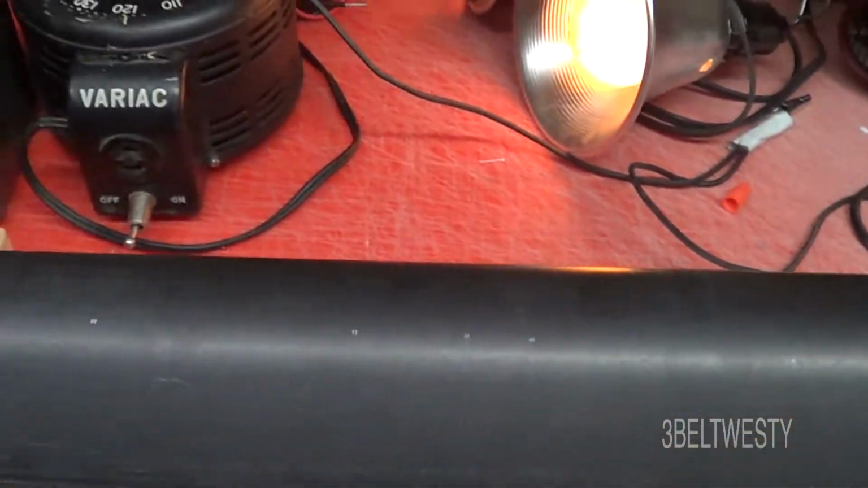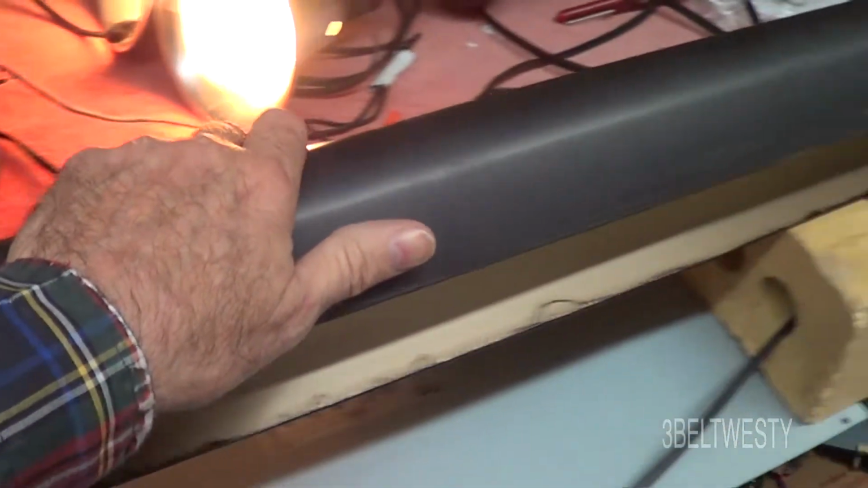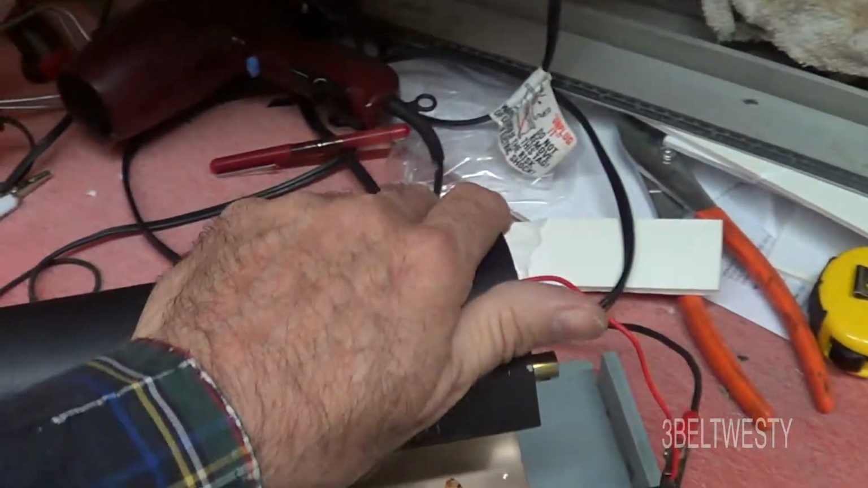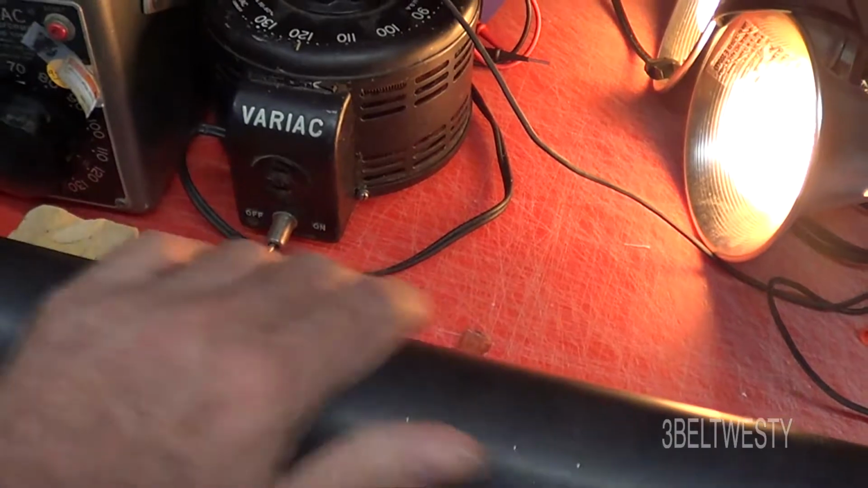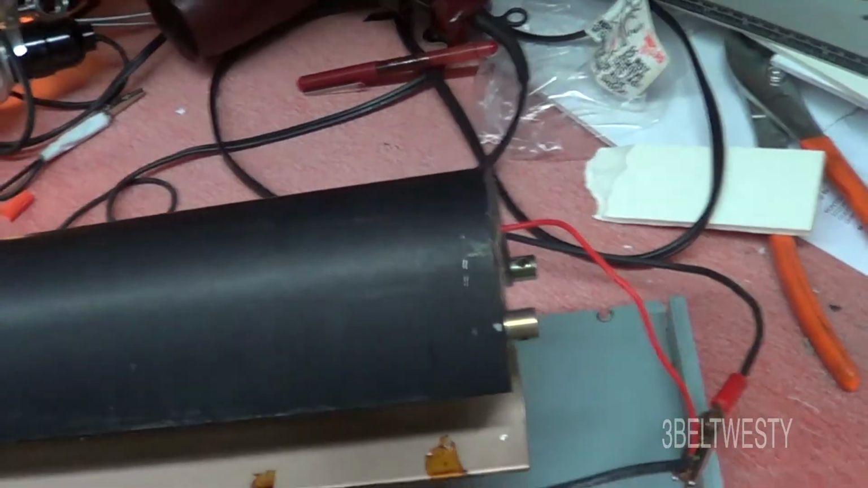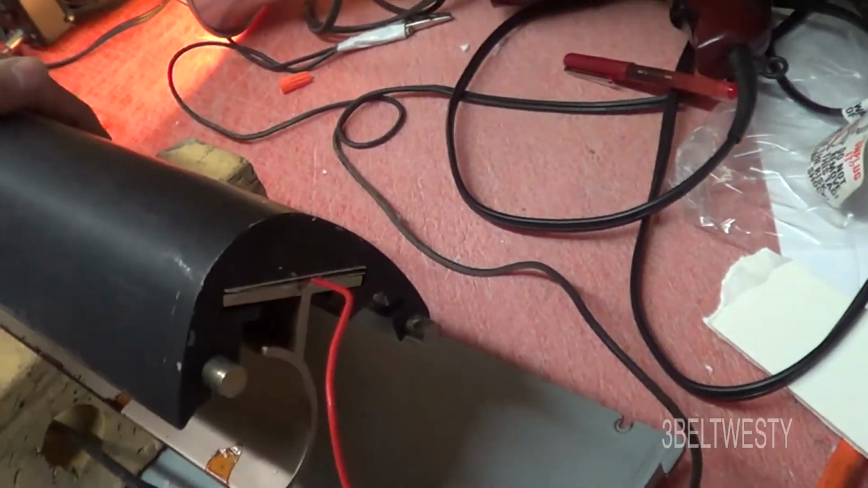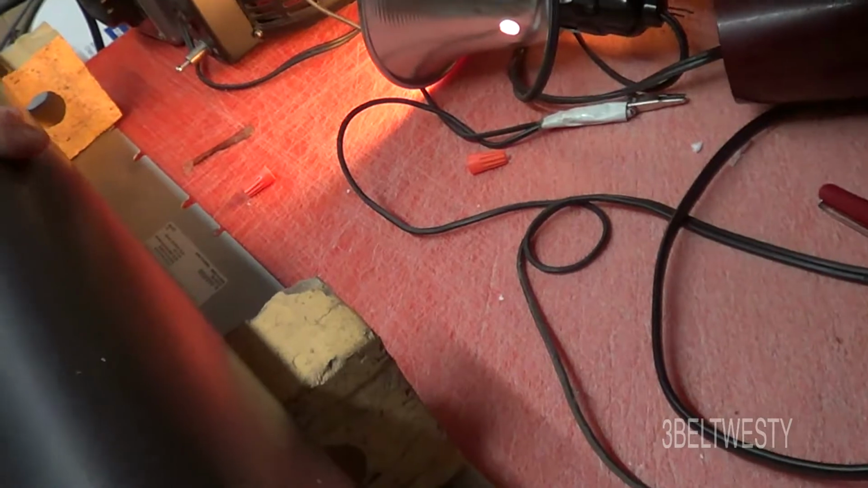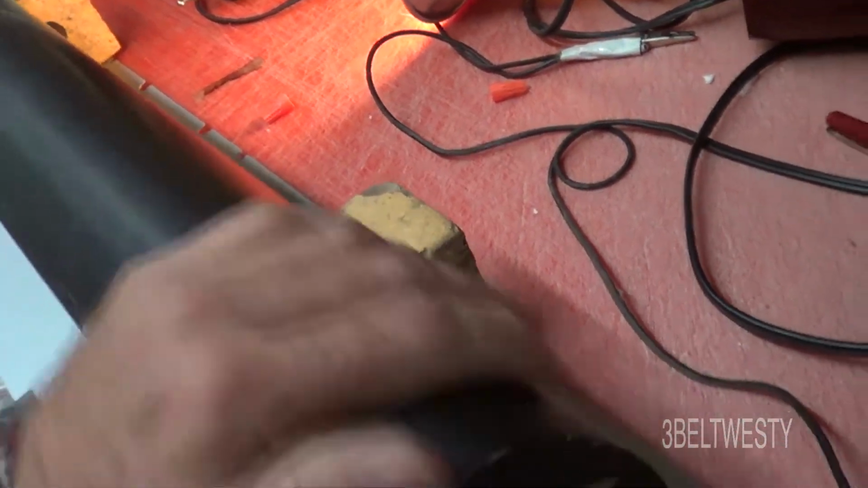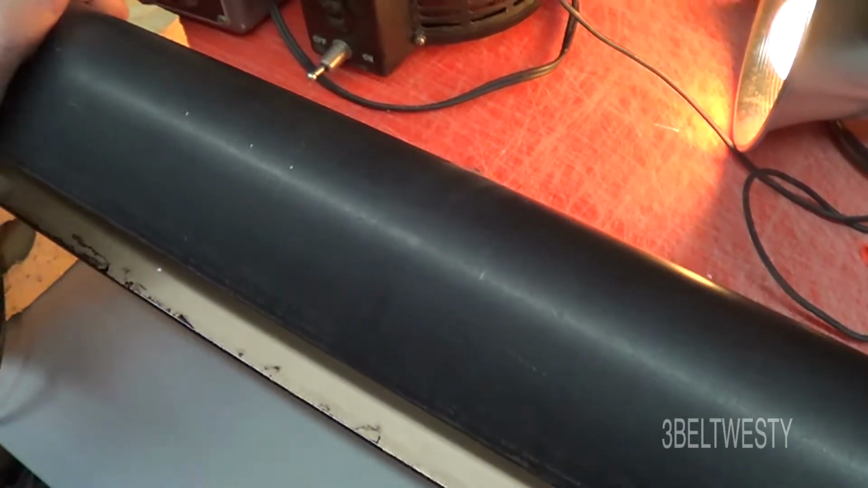This is going to take a while to heat up, so I'm going to crank this thing up to 130 here. I don't have a 220 volt variac handy or a 220 volt source here, so we're going to go ahead and just run this on 110. Should be quarter the power, but this thing doesn't take gobs of power when it's fully warmed up. I just want to see if this has got uniform temperature across it when it's warmed up.